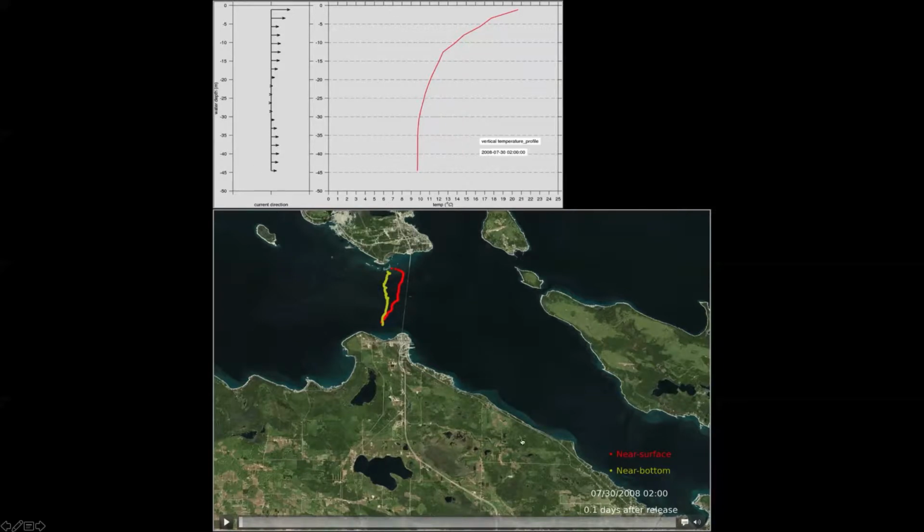The other point I would like you to pay attention to is down here at the bottom. You will see the time go by very quickly. So the point is flows move very fast in the Straits of Mackinac, and they reverse very quickly, as we saw in the current meter data, and the model is capturing those dynamics.